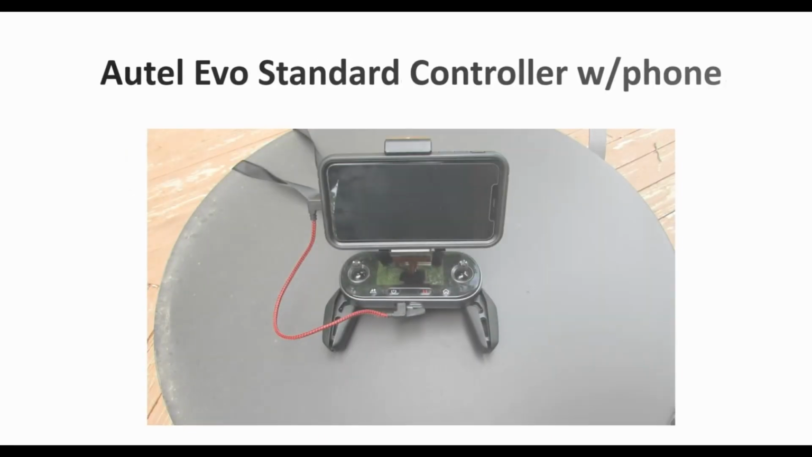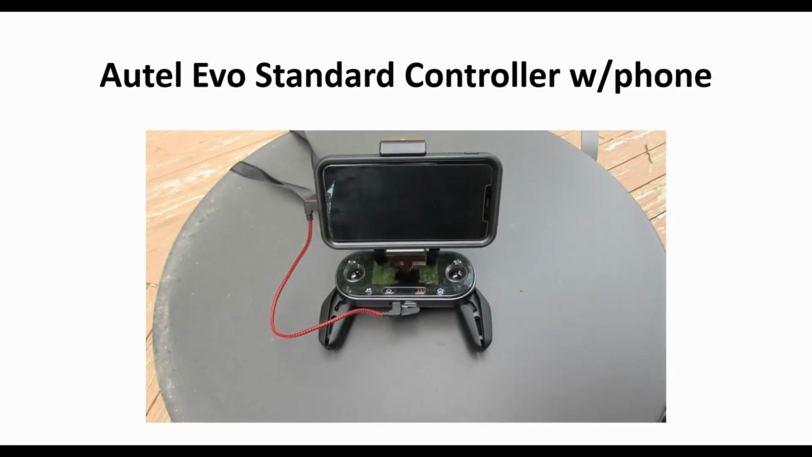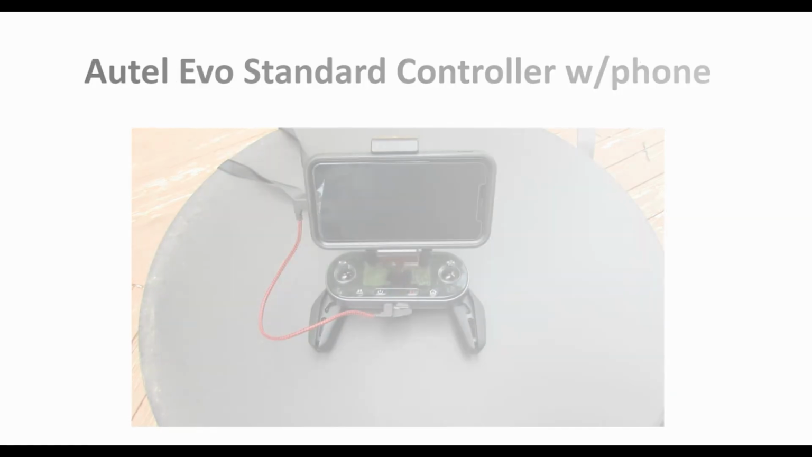If you do want to use your phone, it's a simple matter of connecting it up with either a USB cord or lightning cord or whatever the connection might be for your particular phone or tablet.